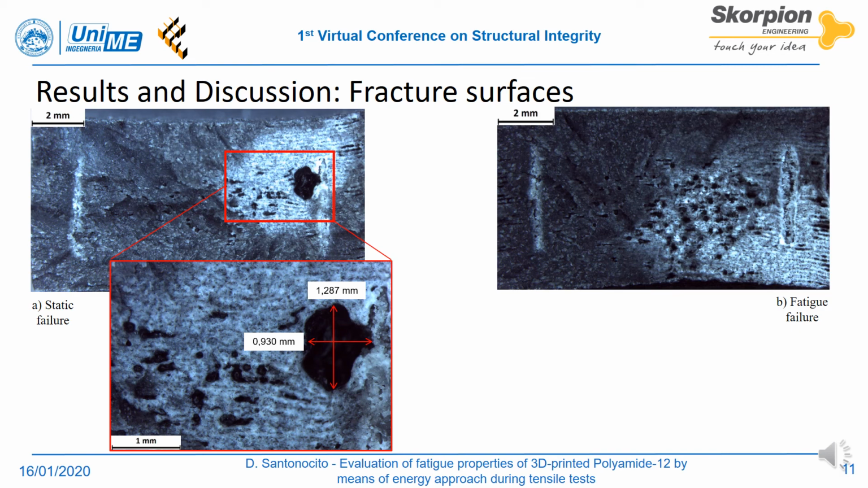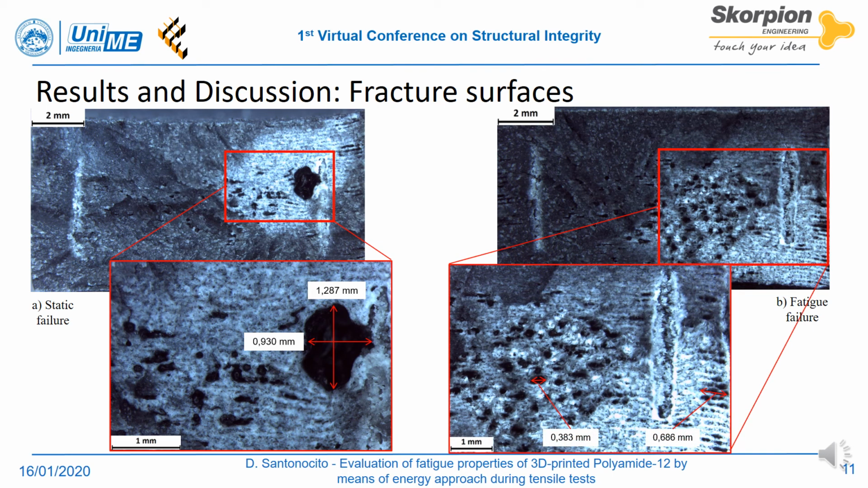Fatigue fracture surfaces show a smoother profile typical of a brittle failure. The surface appears darker than the static case, and this could be addressed to the increase in specimen's temperature due to the fatigue test frequency. Defects due to the lack of powder melting with an average diameter of 0.3 mm have been found.